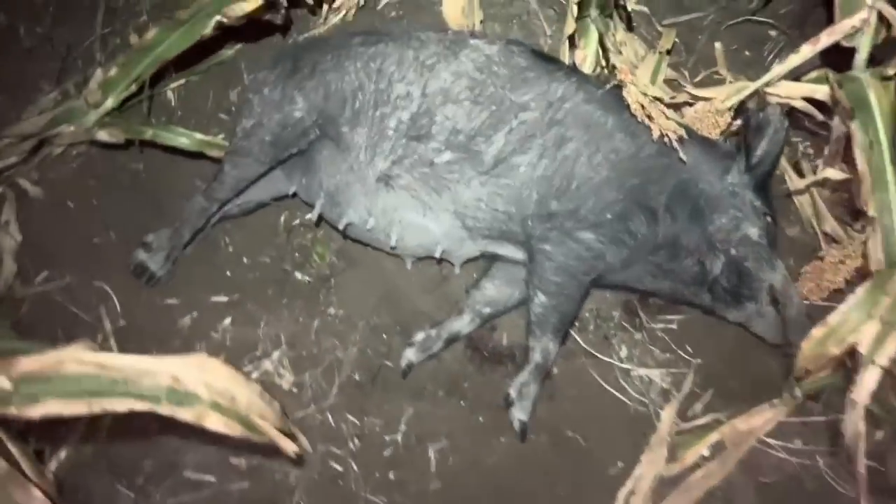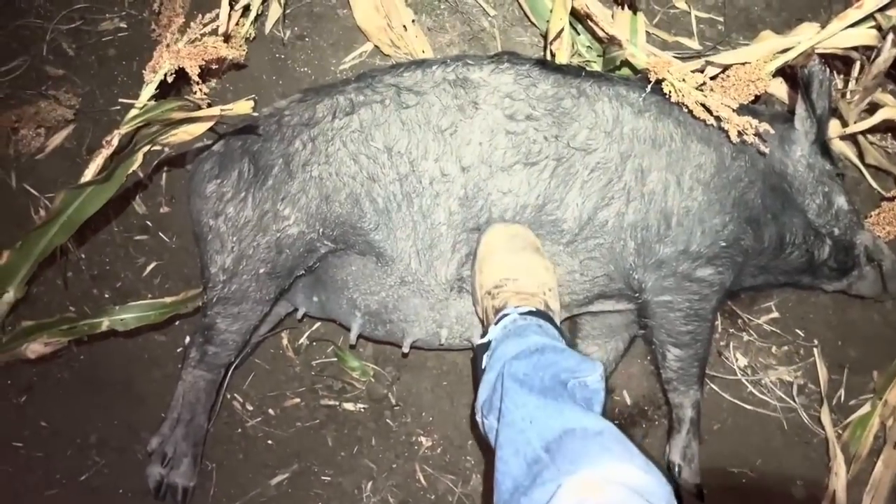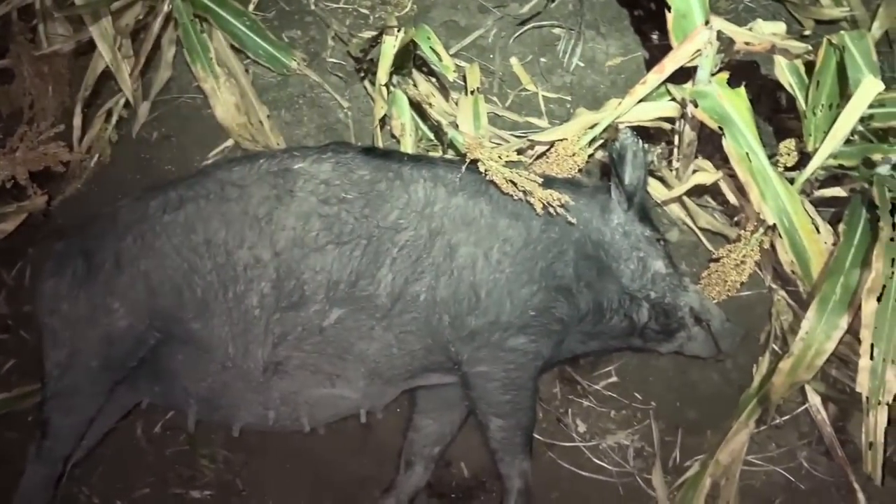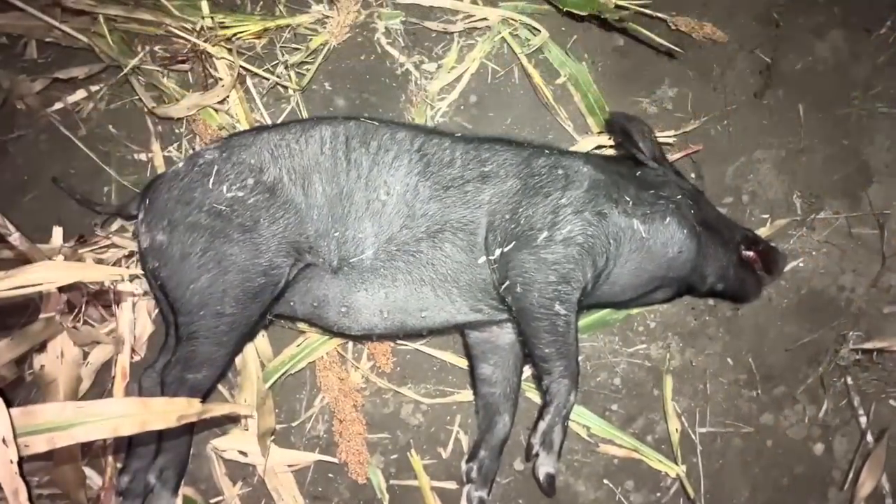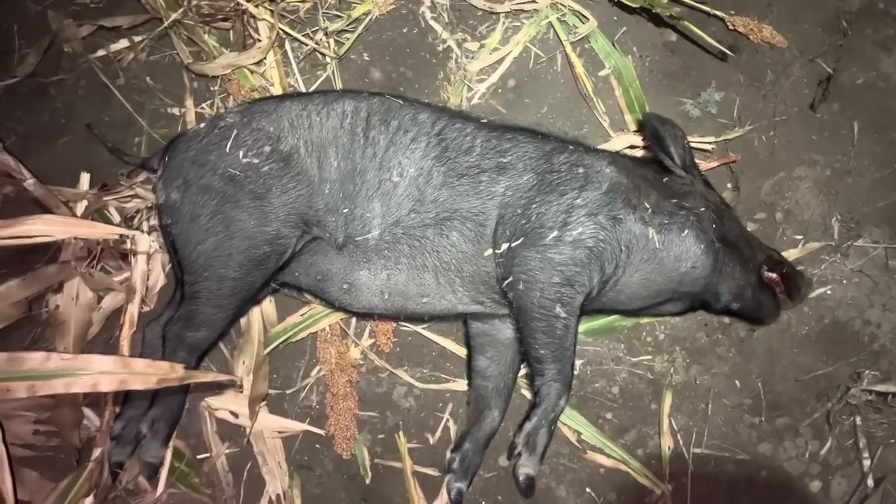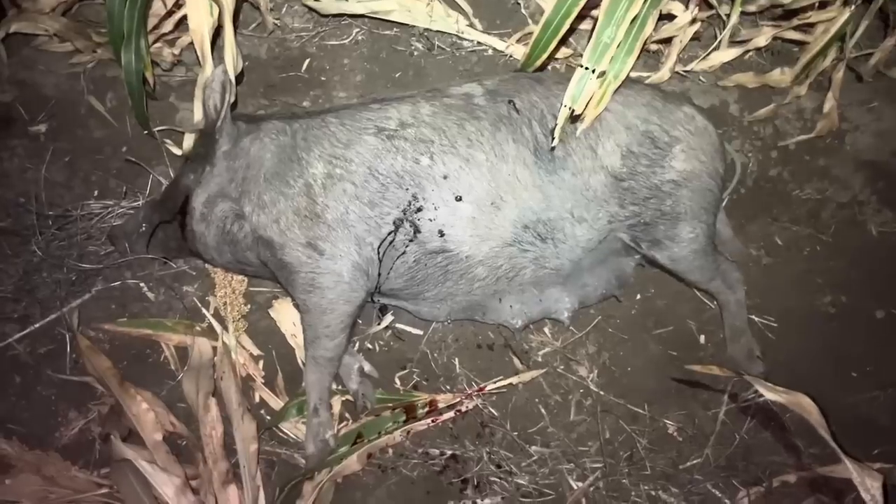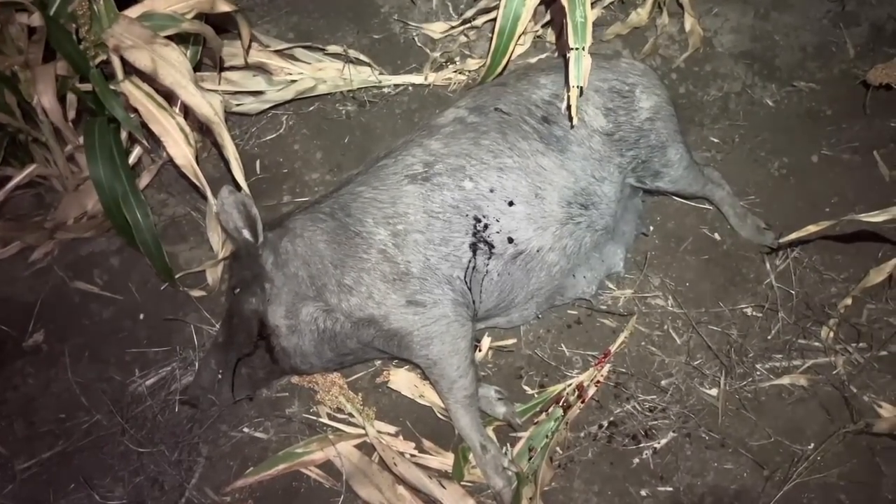Well, here's one sow, fairly decent sized sow. I got a fair few out of that mob. We'll go around and see if we can find them all. Well, here's another sow. That's number 2. Here's number 3. Another big sow. Not sure, she might have been the first one I got, I think. Fairly decent sized sow.